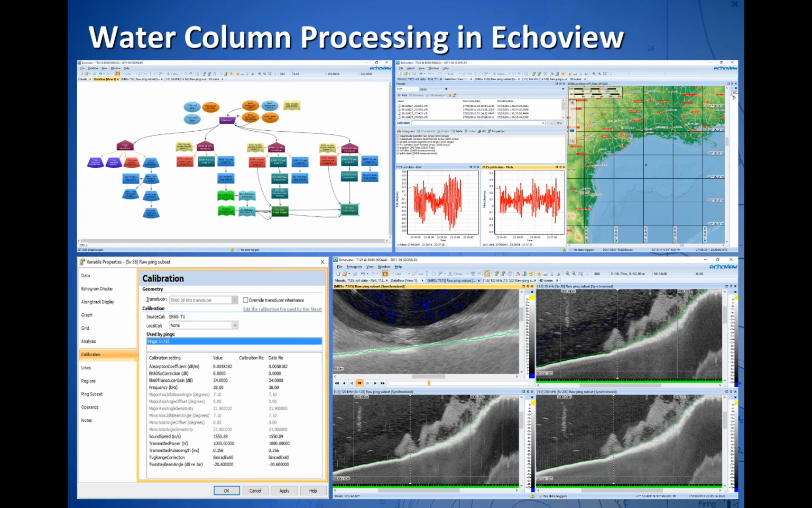It also has a very extensive statistical toolbox for processing algorithms, and you can visualize in multiple windows what you're doing. So if you're running each of these bubbles, you can open each window and you can see what's being done to the data as it's being done.